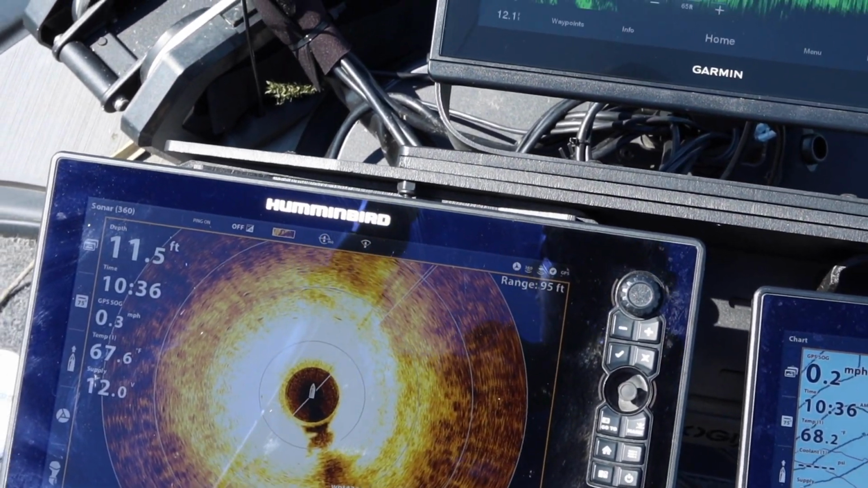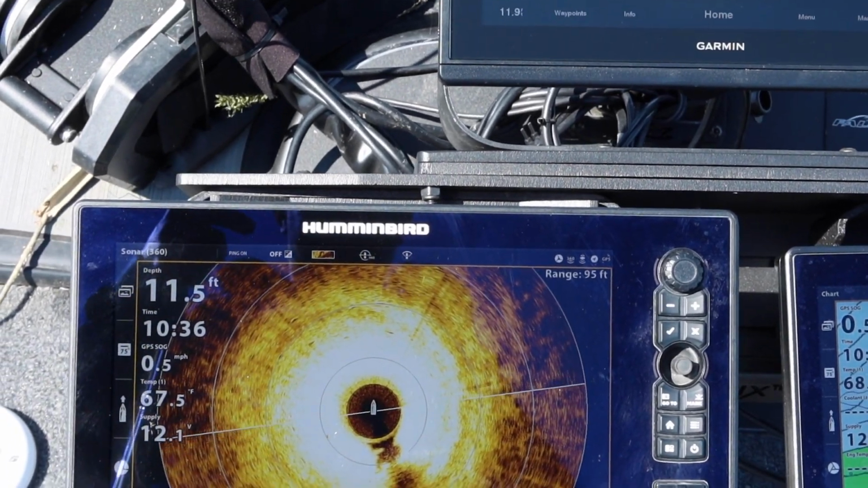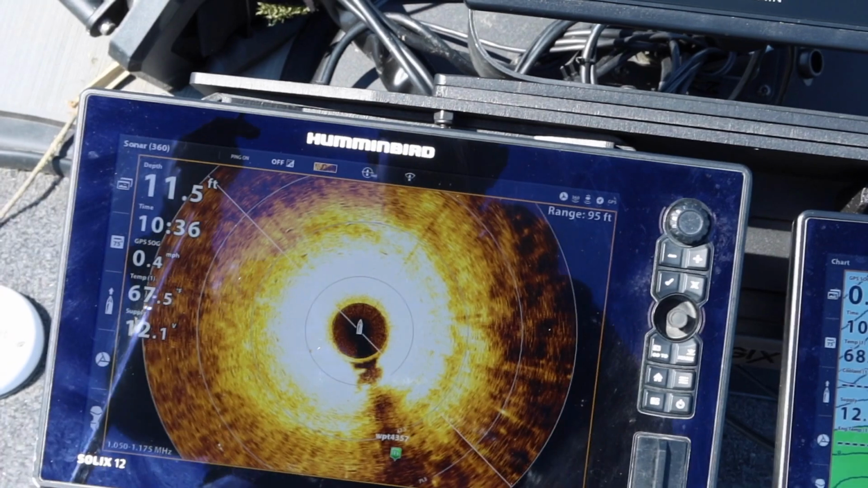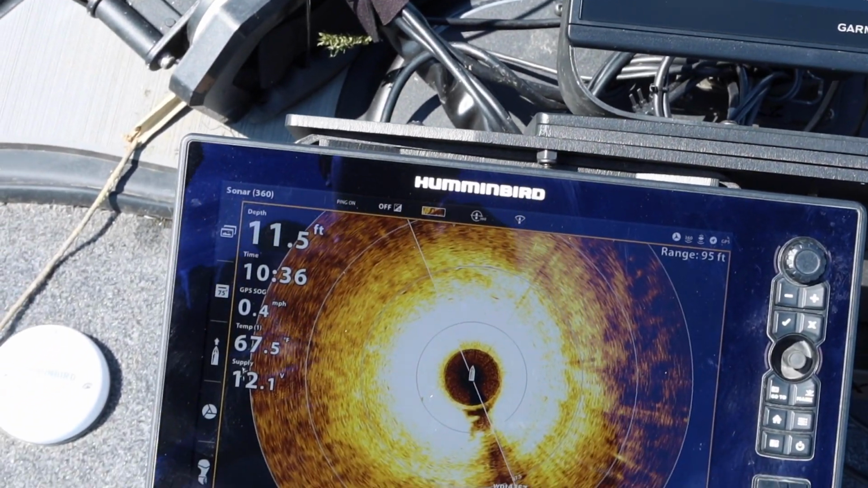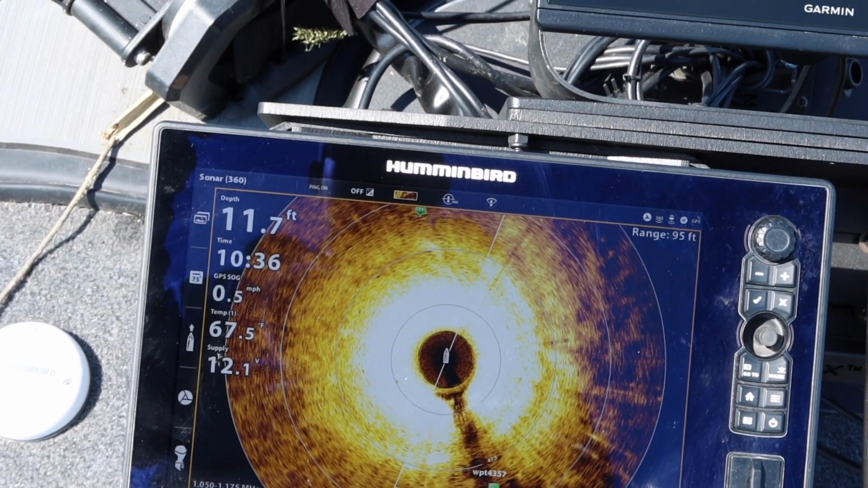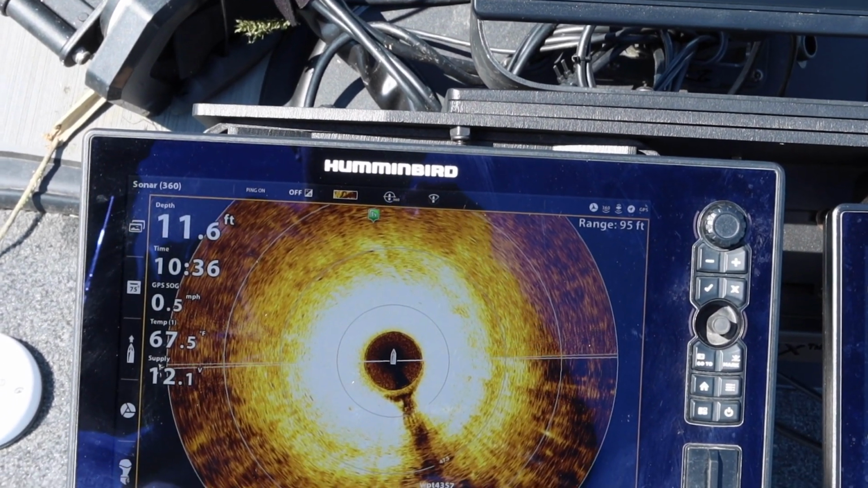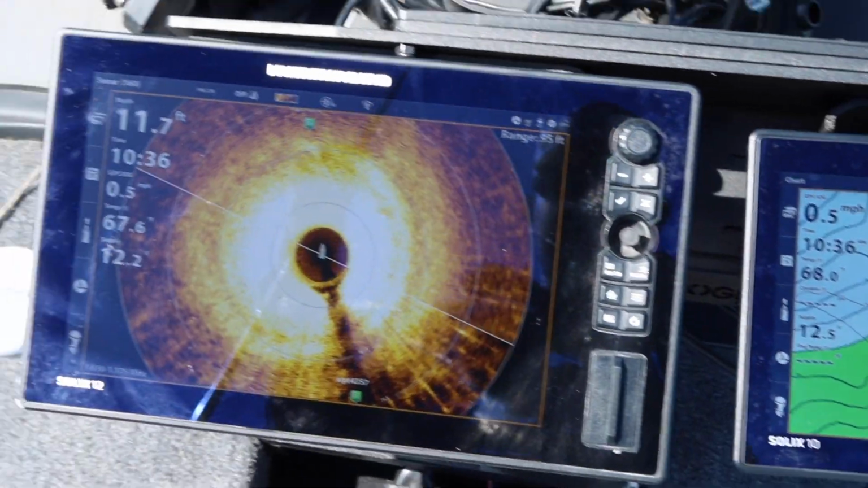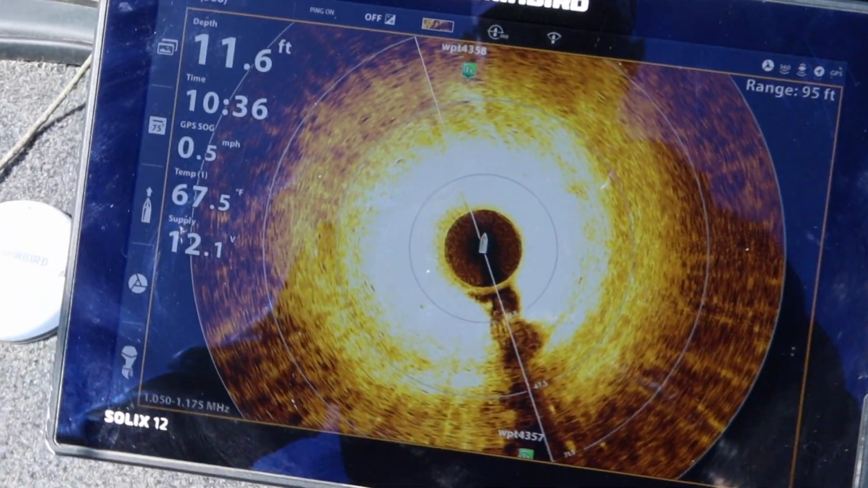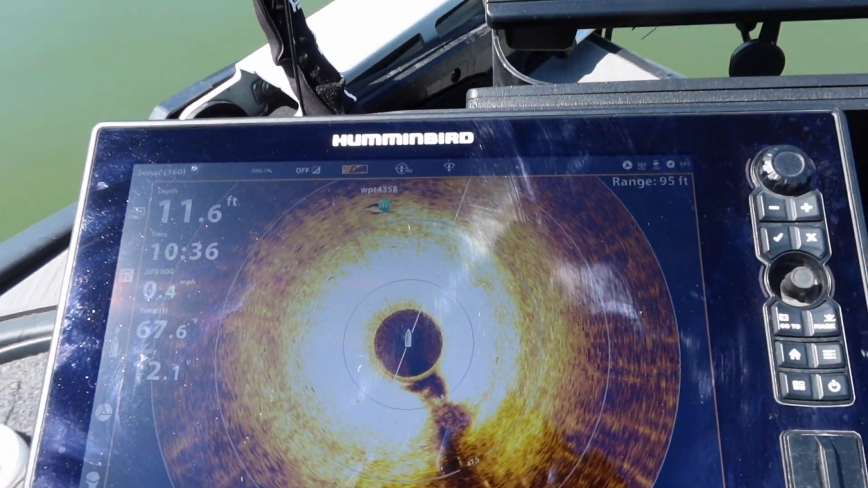It's not real time, so pretty much the faster that I tell it to spin, it doesn't have as quality of an image. So I try to keep it on a speed 4 or 5, and that gives a pretty good image, but it's still pretty fast. My waypoints come up on the screen, which is cool. But then as I sneak up here, I'm shooting out 95 feet, 100 feet right now, and we'll sneak up here, and you can see there's the brush pile.